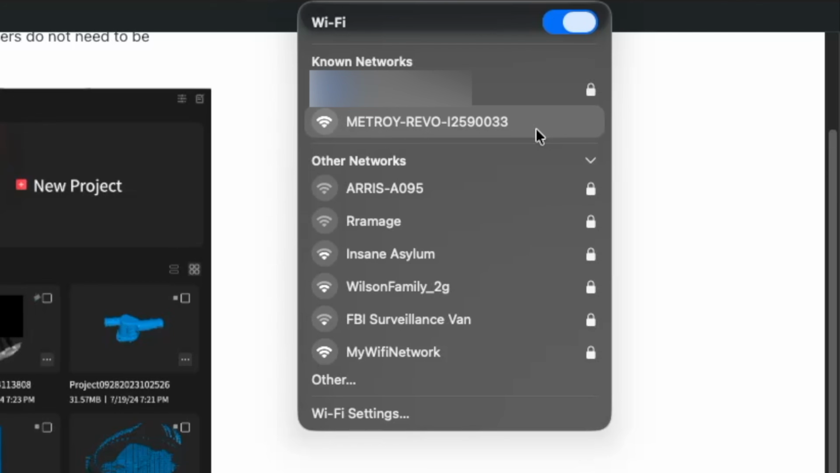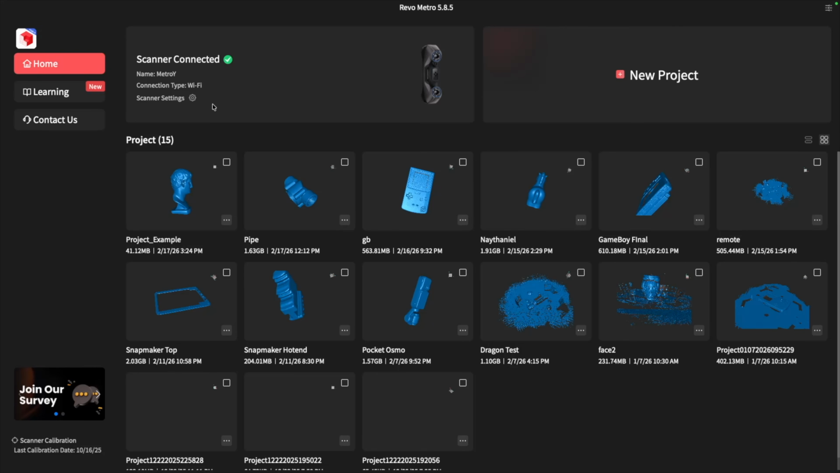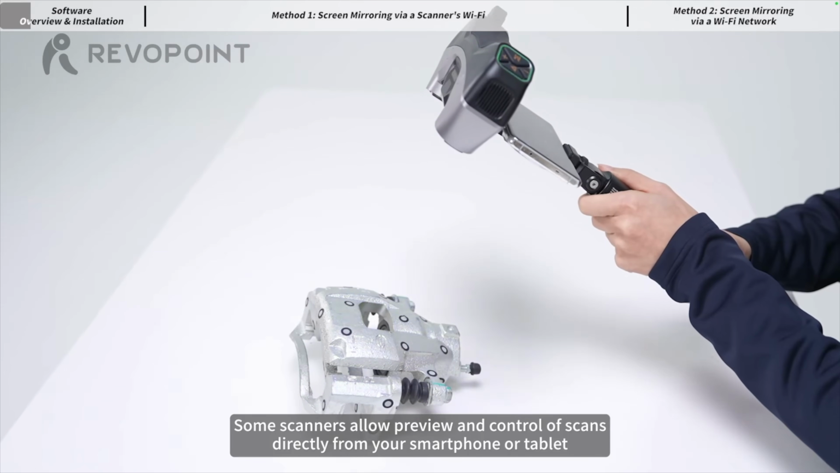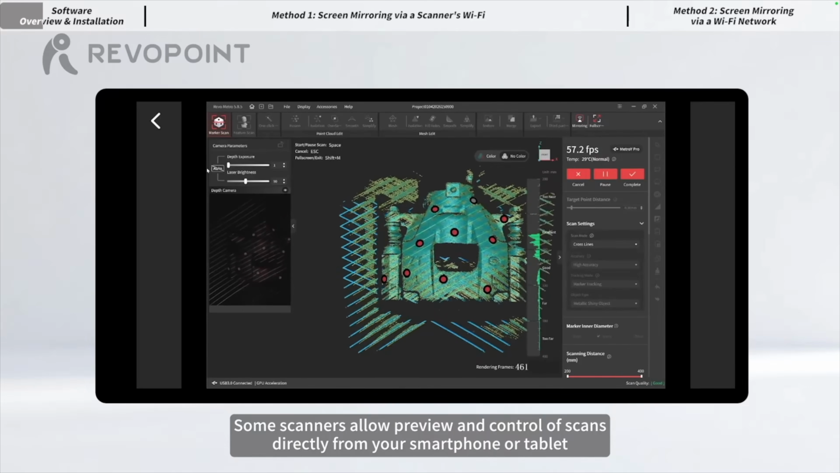In that mode, the scanner puts out its own Wi-Fi hotspot that you'll then connect to from your computer, and then you'll just use it alongside the software completely untethered. The second option, if you have the Pro version or purchase the mobile kit, is wireless untethered, but using your phone to monitor the scan process.